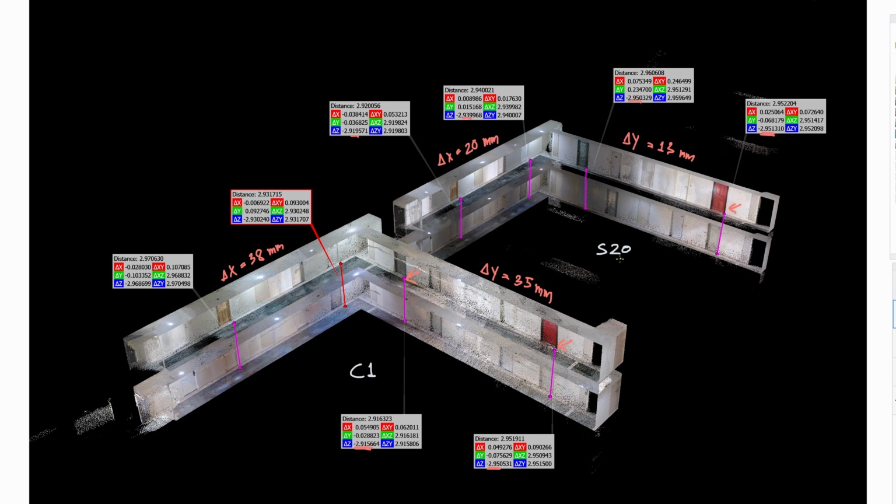The results line up with the IMU sensors used in each scanner. The S20 uses the higher precision ICM-45686, while the C1 relies on the integrated ICM-40609. In situations requiring entry through very narrow passages, the S20 demonstrated superior accuracy.